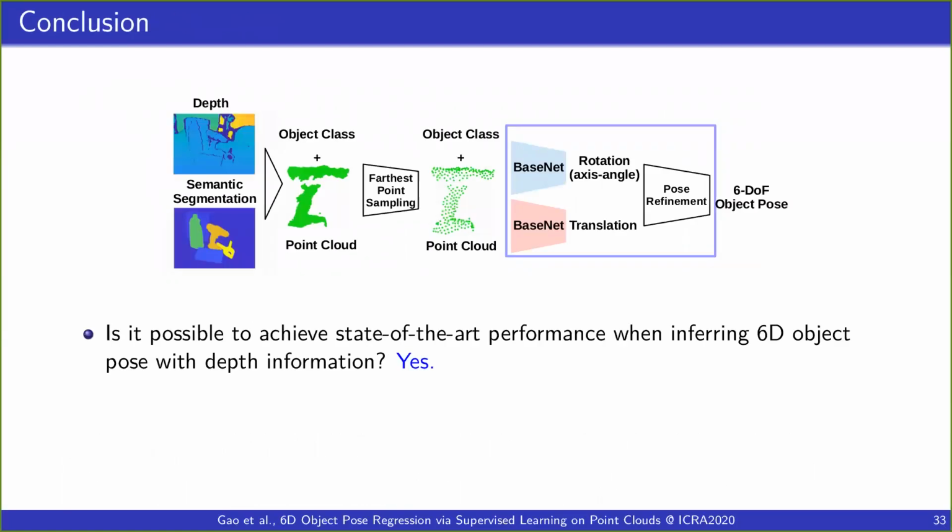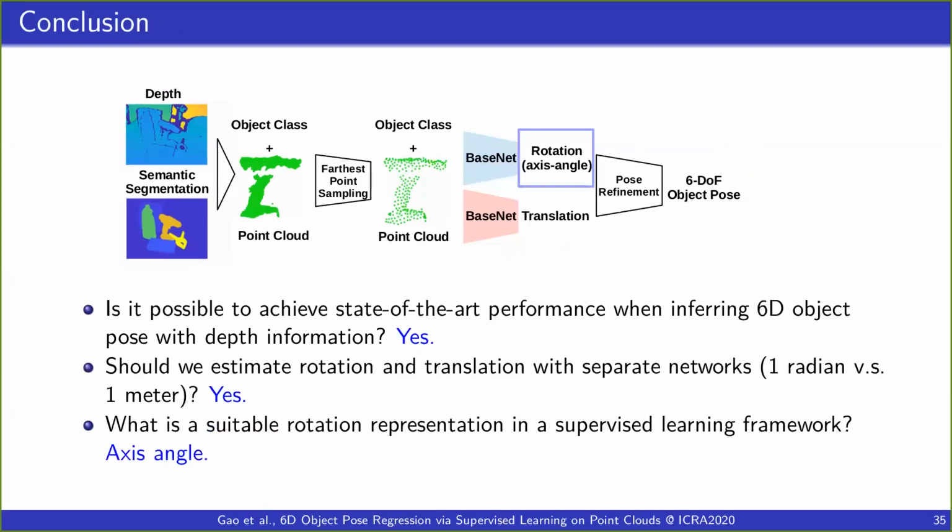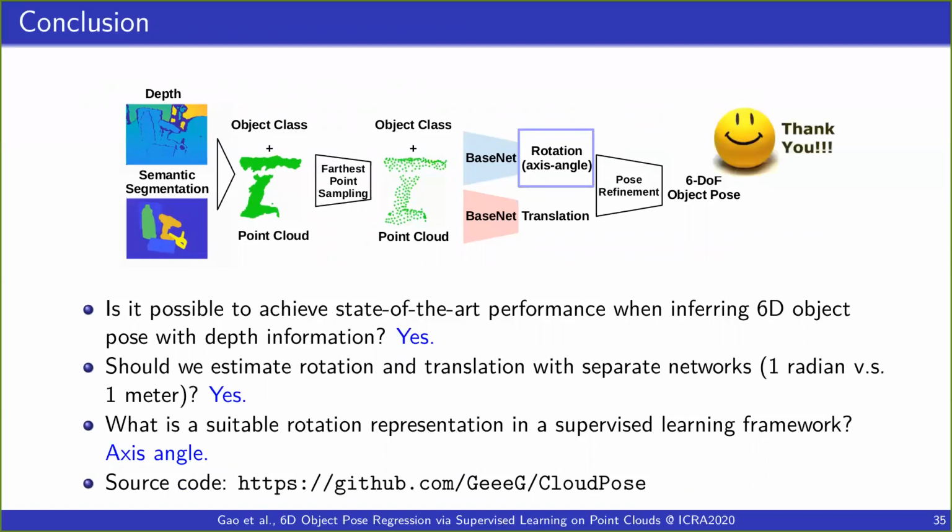To conclude this work, we answer the three questions that we posed at the beginning of the talk. First of all, it is possible to achieve state-of-the-art performance when inferring 6D object pose with depth information. And as the ablation study shows, we should estimate rotation and translation with separate networks. And finally, in a supervised learning framework, axis angle is a suitable representation for rotation. Source code is available on GitHub, and thank you for watching.